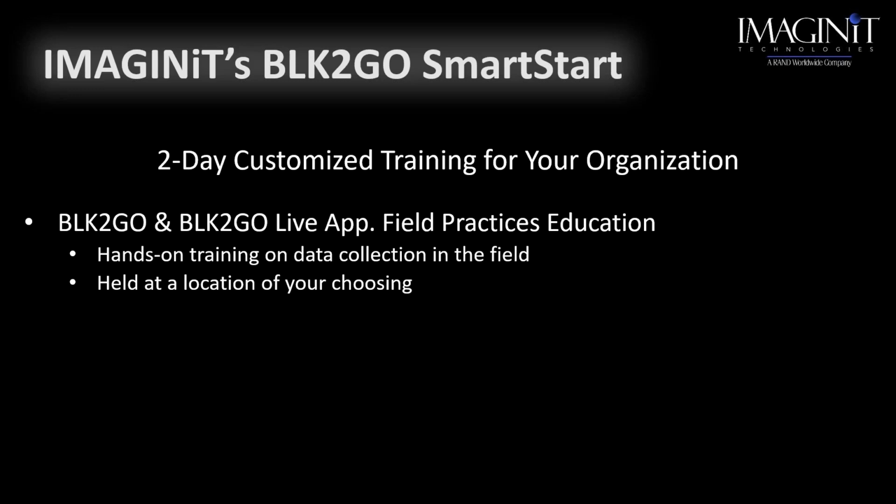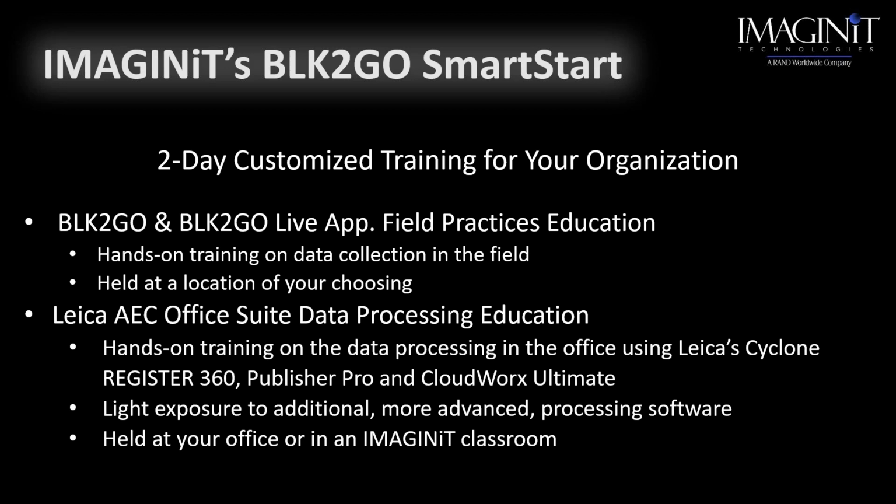So typically we spend 1 full day out in the field, teaching you the ins and outs of the hardware and the use of the app. Typically on day 2, we'll get back to your office, or you can come to one of our IMAGINiT training centers, and we go through all the Leica software. Again, we'll show you the do's, the don'ts, the whys, the why nots, because if we can show you all of this up front, you're going to minimize your learning curve. You're going to be more proficient right out of the gate than having to go, how do I do that?